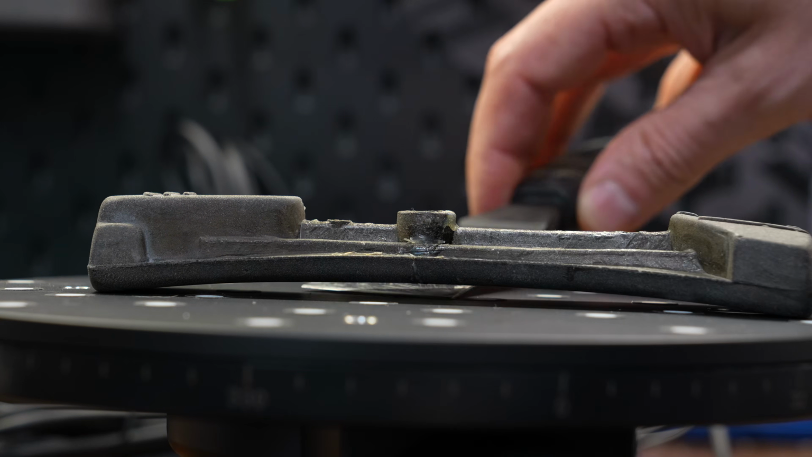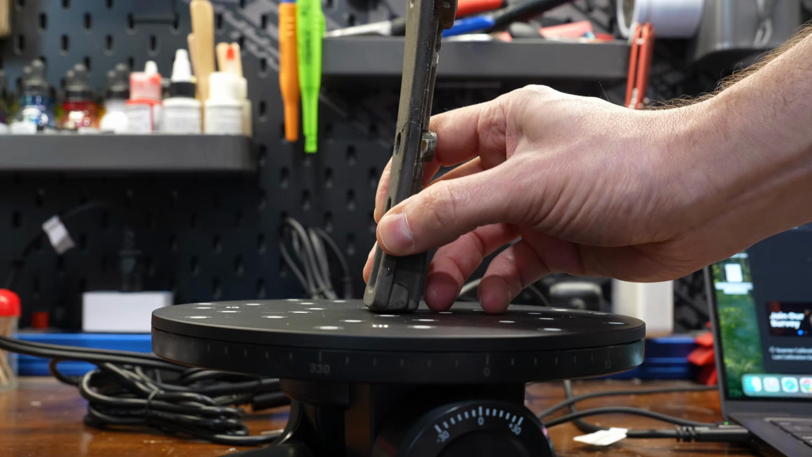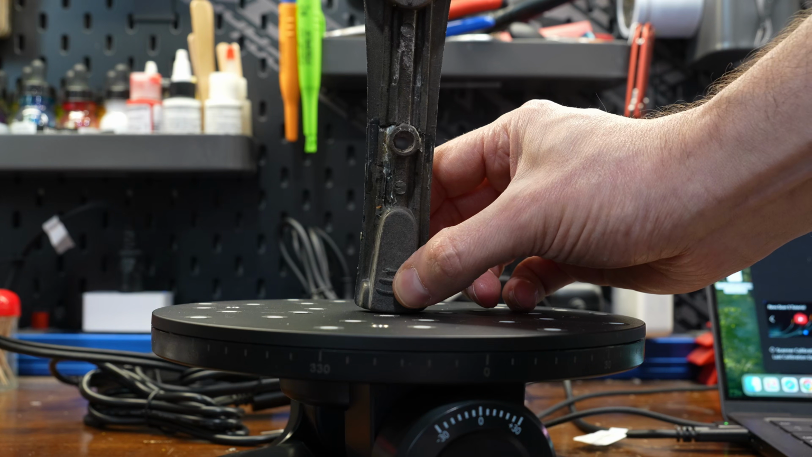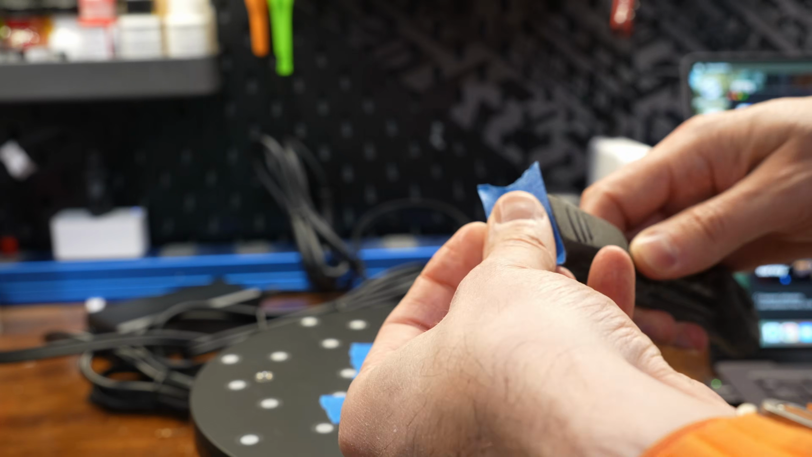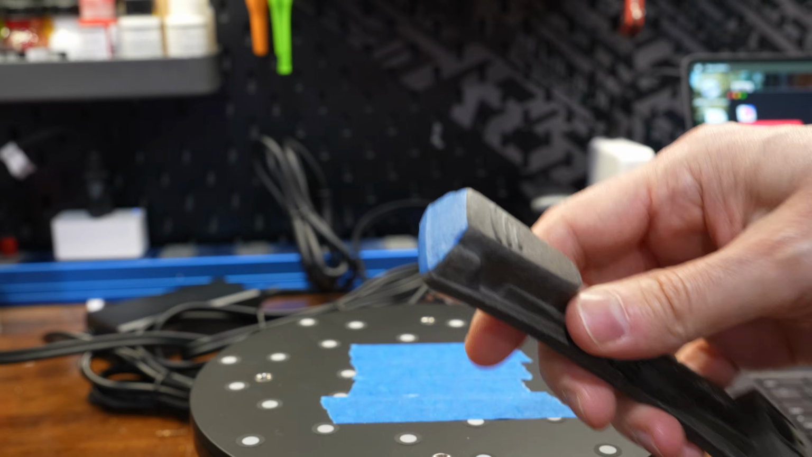You can see there aren't any flat spots on this handle, which makes it a good candidate for scanning. The only spot that's close to flat is on the end, so I'll scan and print it like that. But it won't stand up on its own that way, so I'll use the painter's tape and CA glue trick to temporarily stick it to the table.